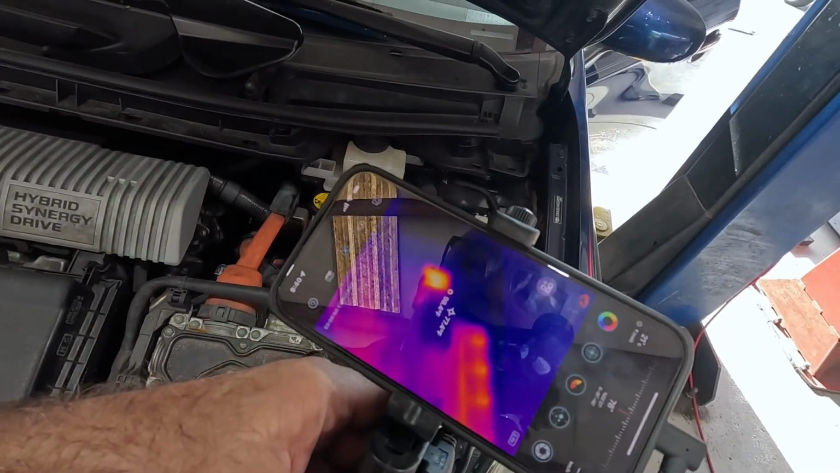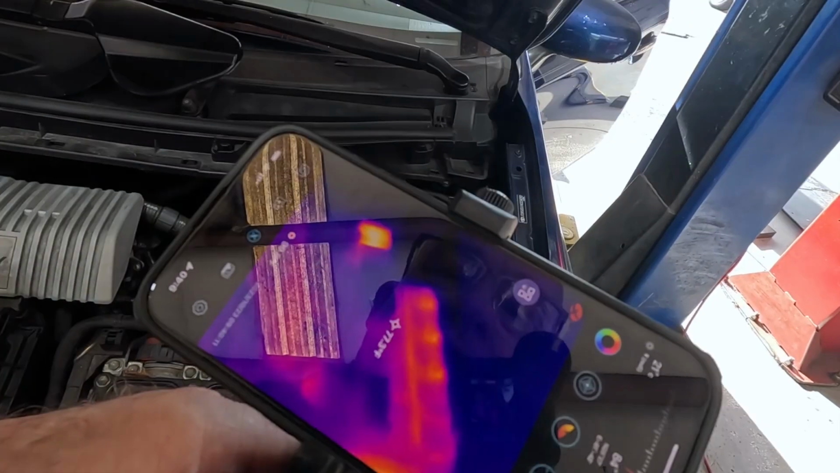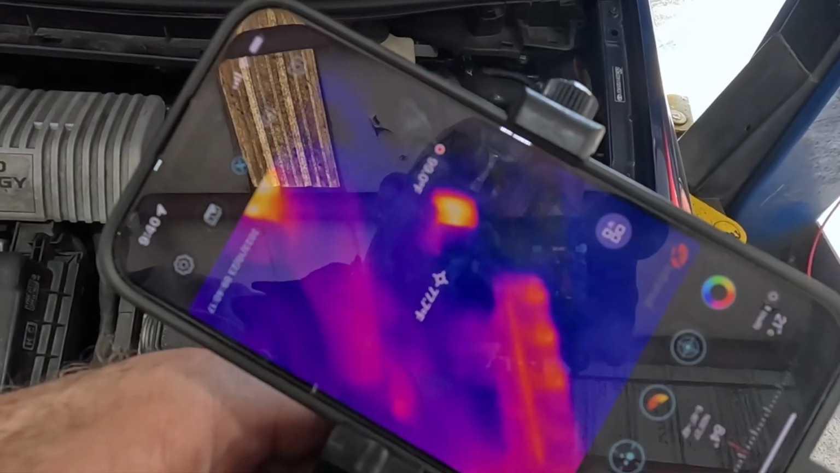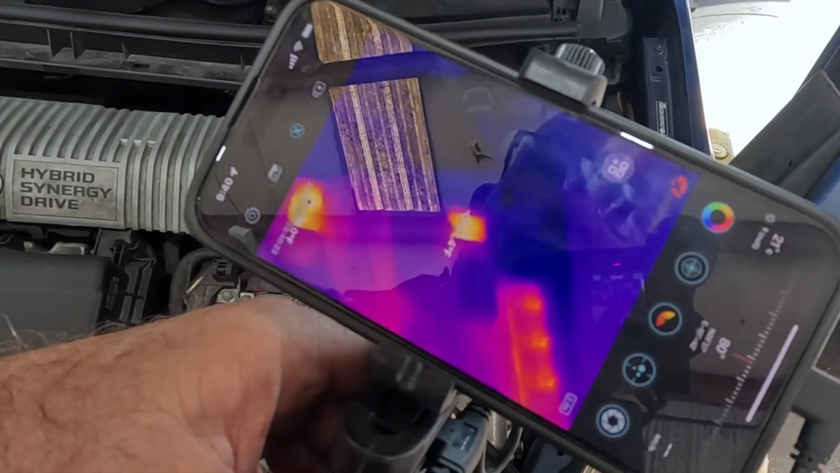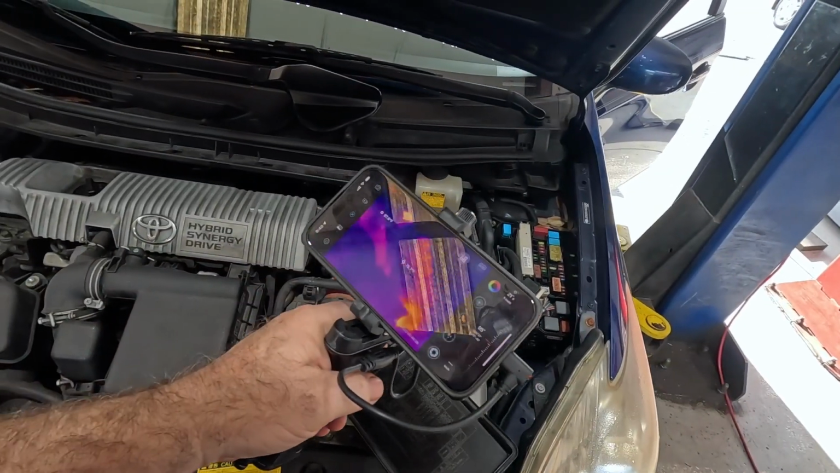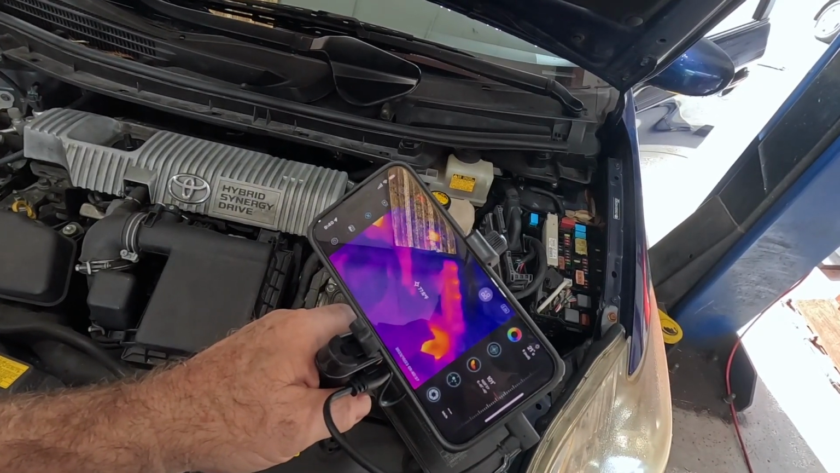You can see too the circuits in the fuse panel that are taking a load or performing work are warmer than the other fuses and relays. So that gives you an idea. If you have a short or something draining the battery in a car, you can go to those hot spots first, disconnect those and see if you lose your amp draw, so you can check for battery drain. Most of these cameras will do that kind of thing, but this one has a pretty clear picture because you're using your phone. I like it quite a bit.